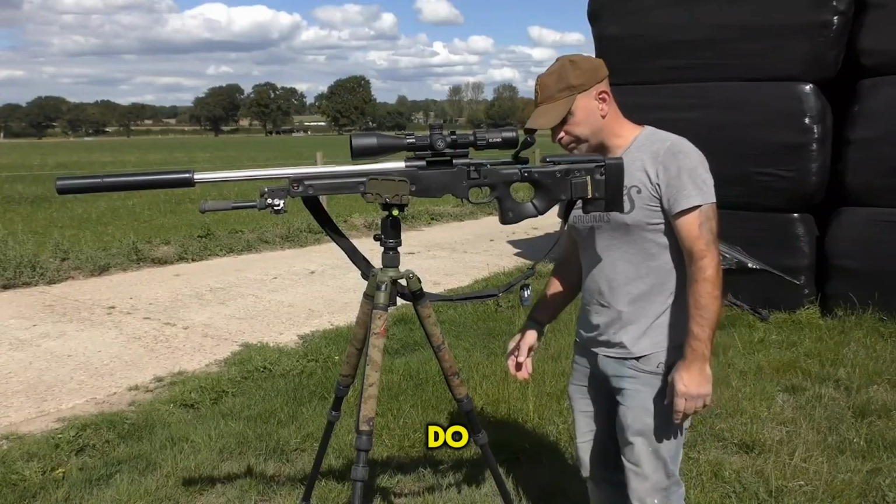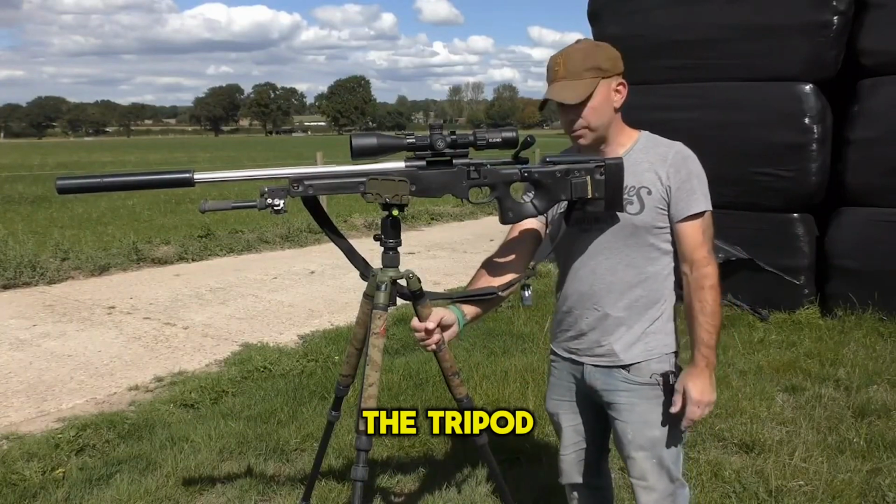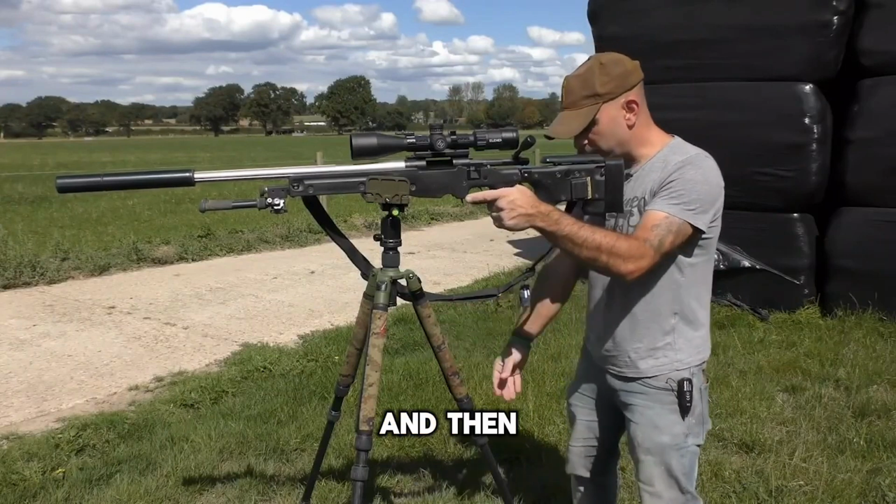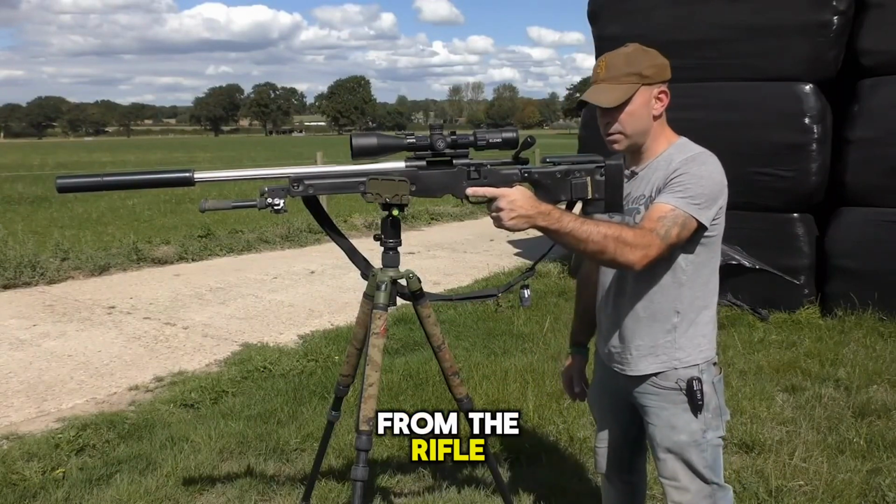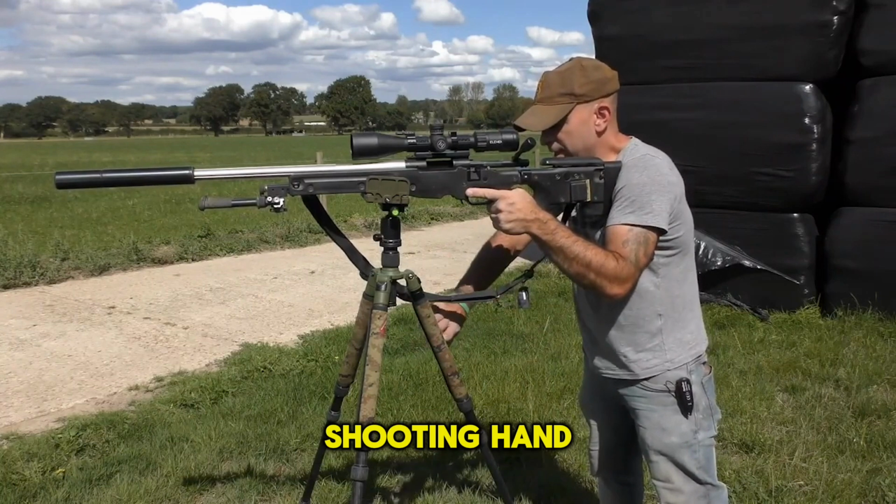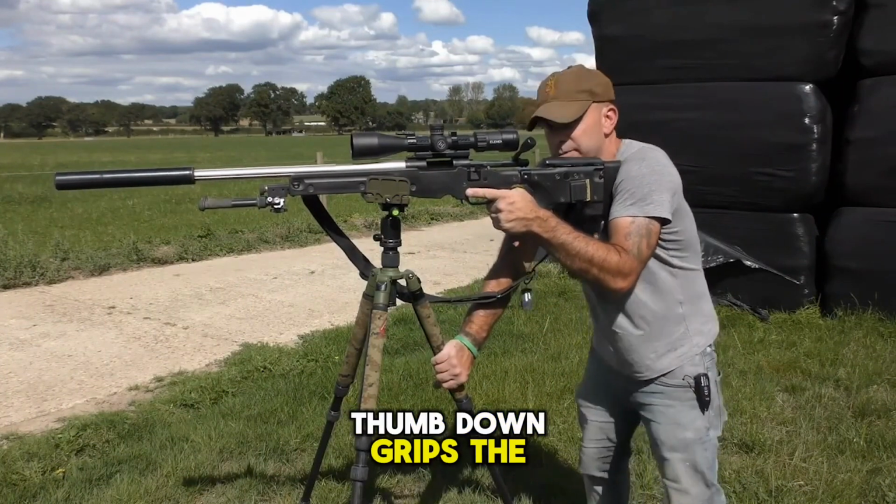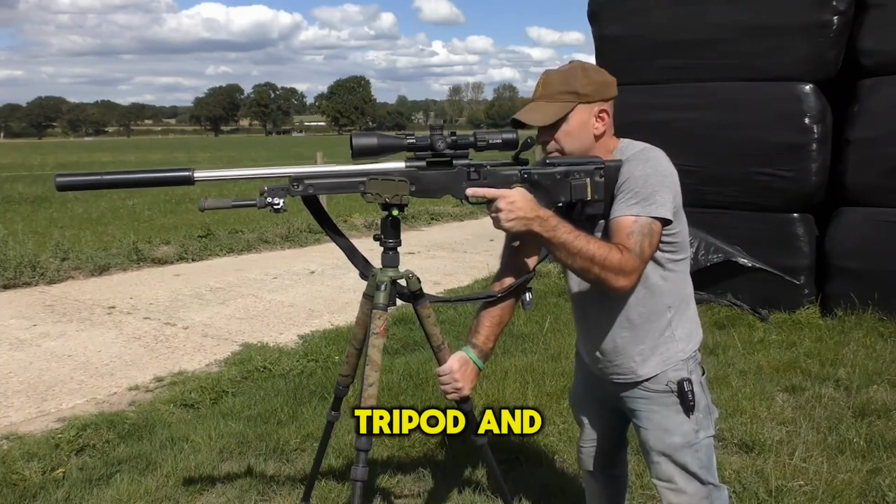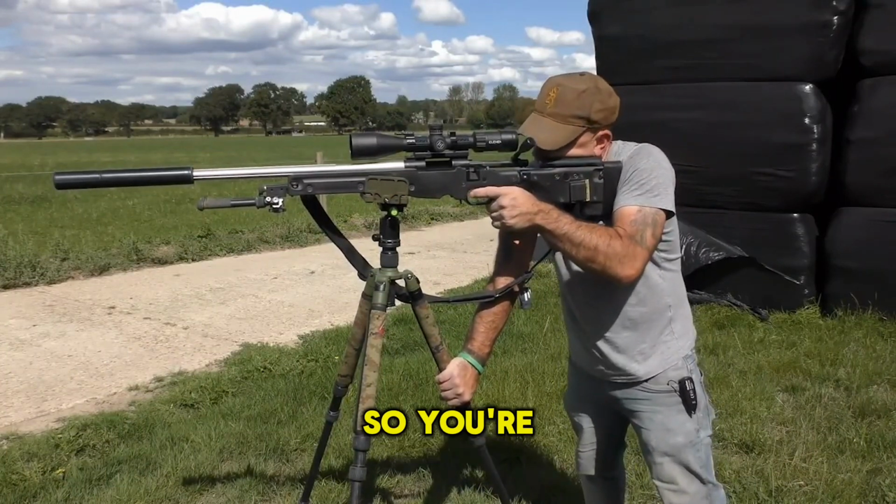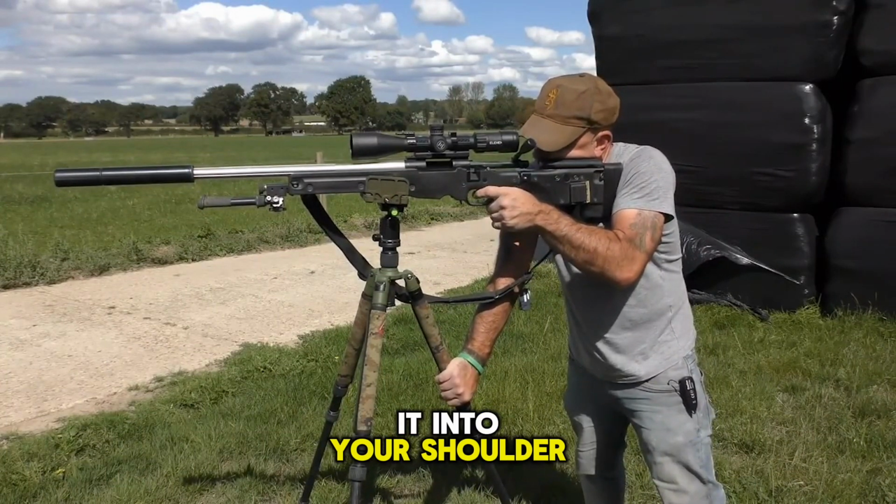What I like to do is have one leg of the tripod facing back towards me, and then just step a little bit back from the rifle, so you have to lean into it. Then you take your non-shooting hand, thumb down, grip the rear leg of the tripod, and then you lean on that, and as you do so, you're bracing that into your shoulder.